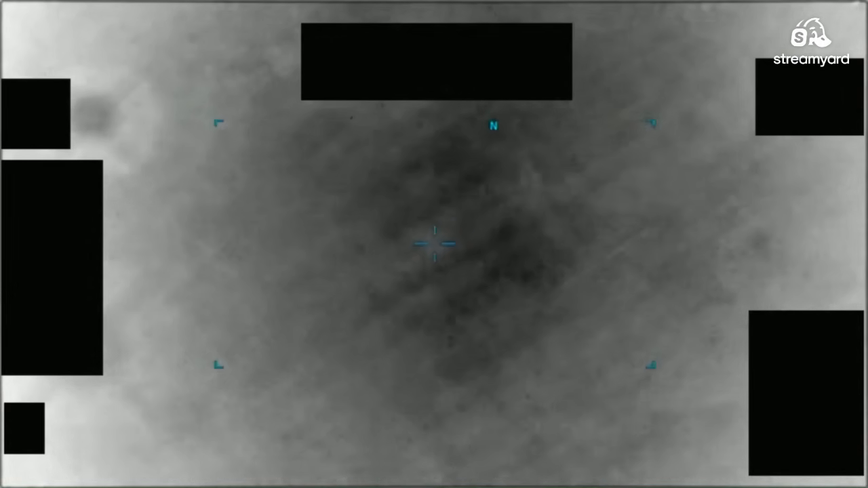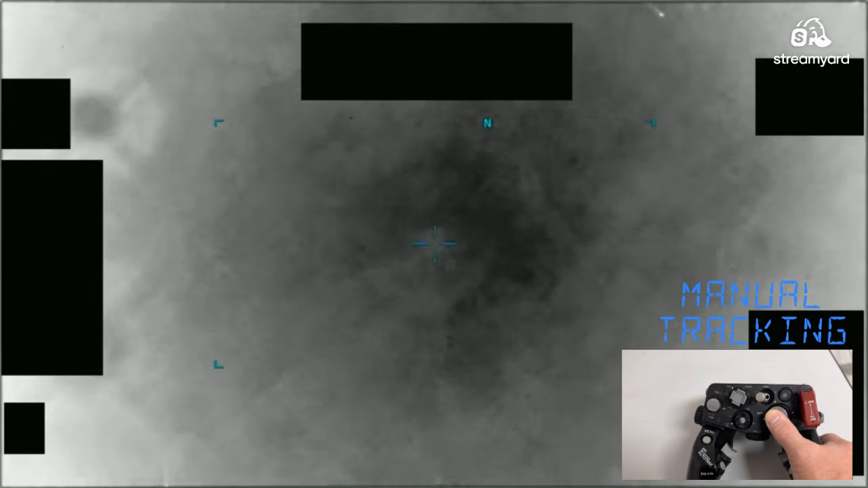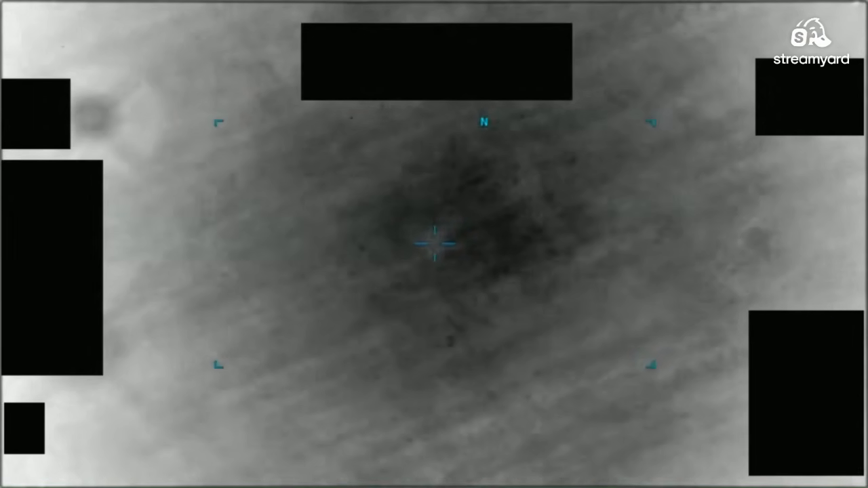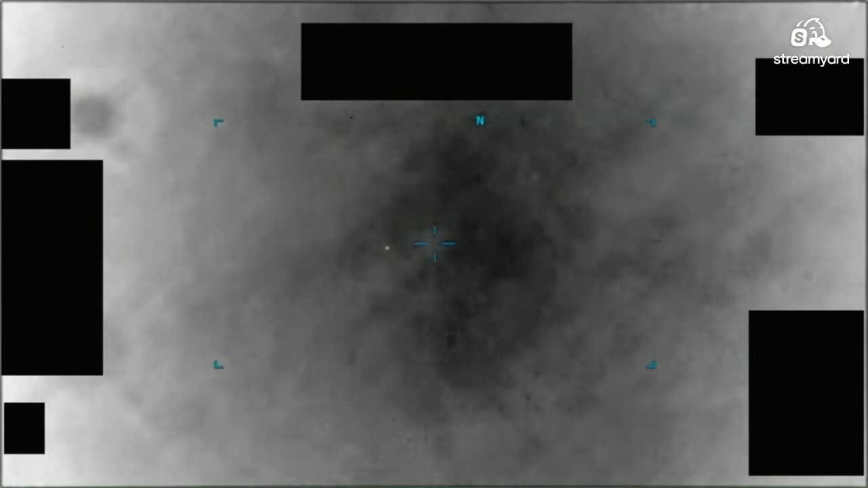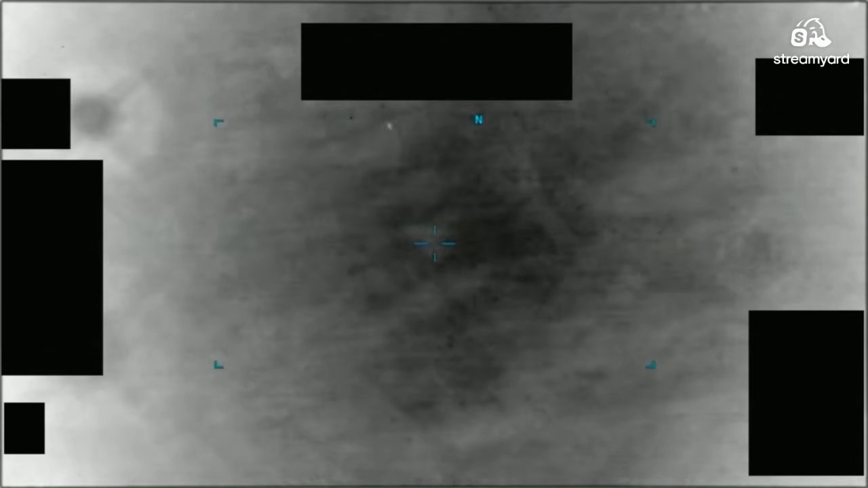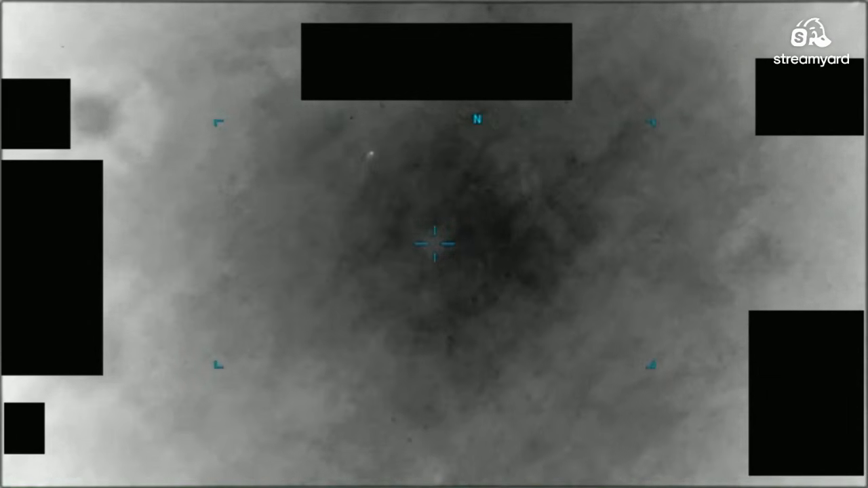All right, we have some white orbs again. Looks like we're manually tracking. They're pretty small. I don't think he'd be able to get a good track lock on these. Yeah, this person is really struggling to get an auto track. Yeah, these are just too small. They're interesting, but again, I'd just throw these in the maybe file.